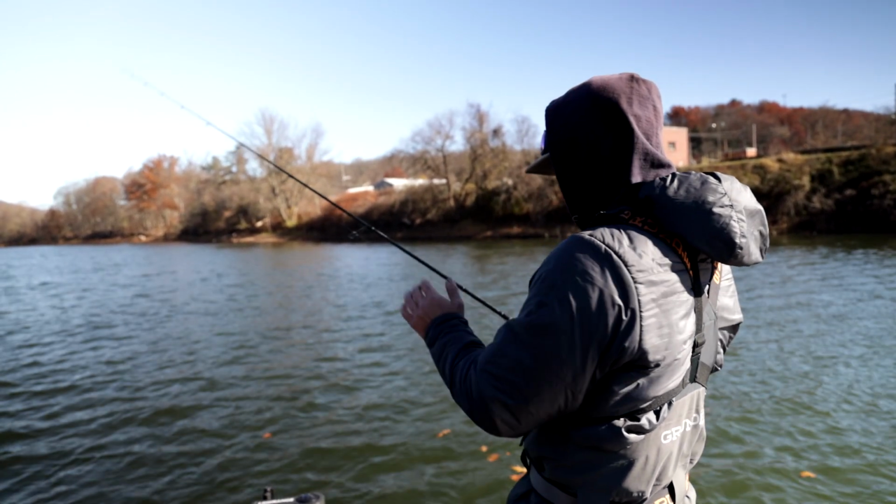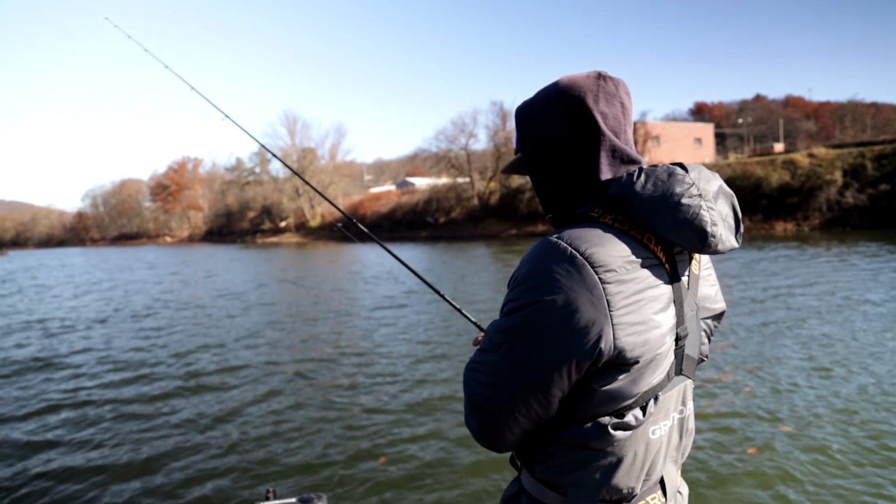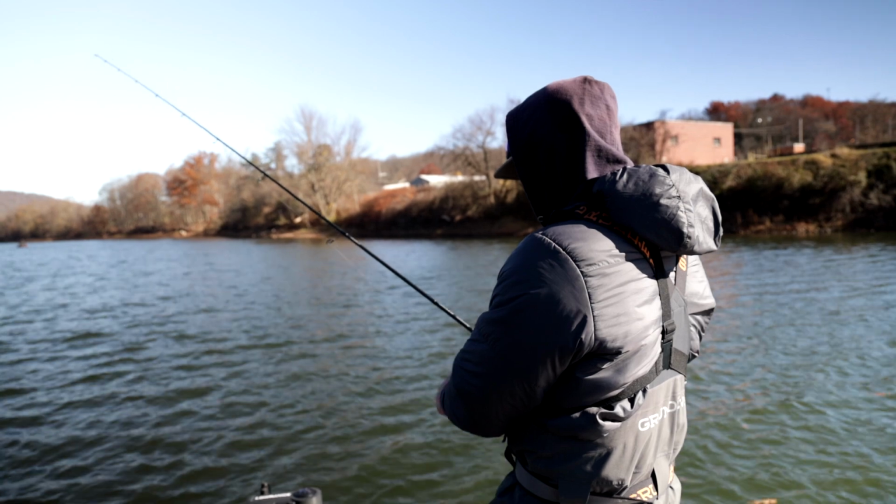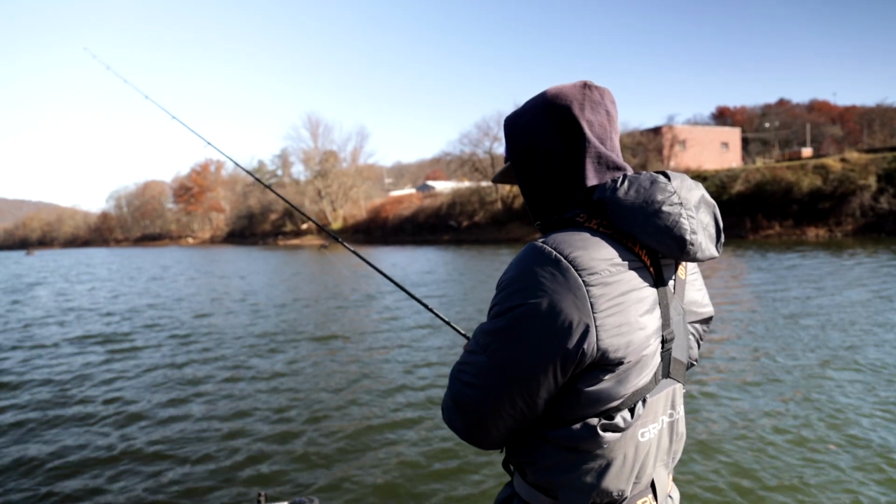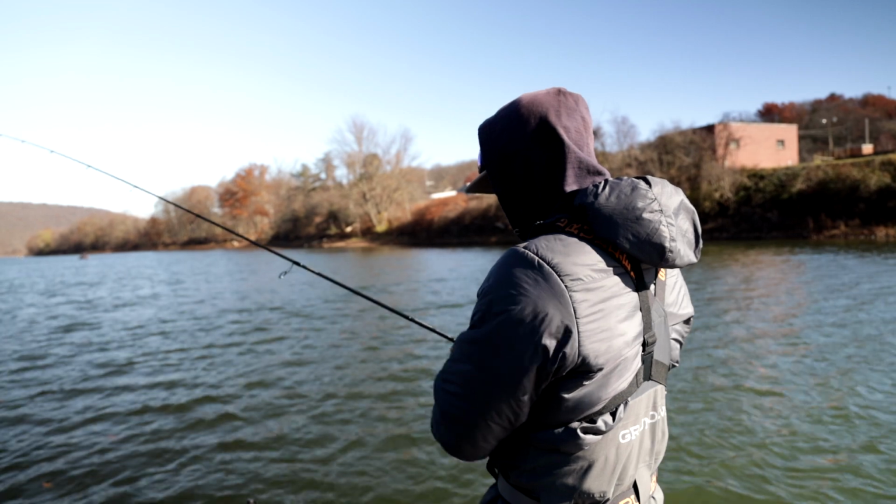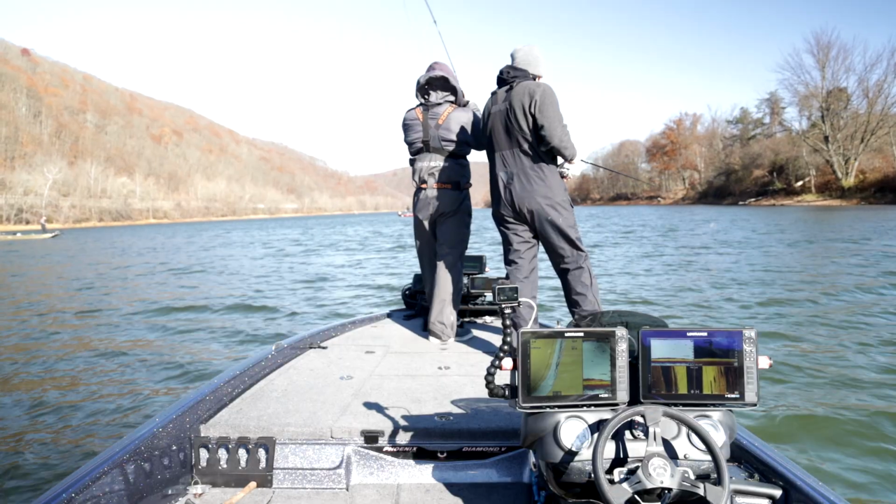Again, I cast it above the rock pile to let it fall down, letting it get about 2 feet above the bottom, and that's where I'm gonna stop it because I wanna keep it just over top of those fish's heads so they have to come up to it. This is also gonna keep you from getting hung up and losing baits, which is one thing in a river we all struggle with. Oh, that one did.